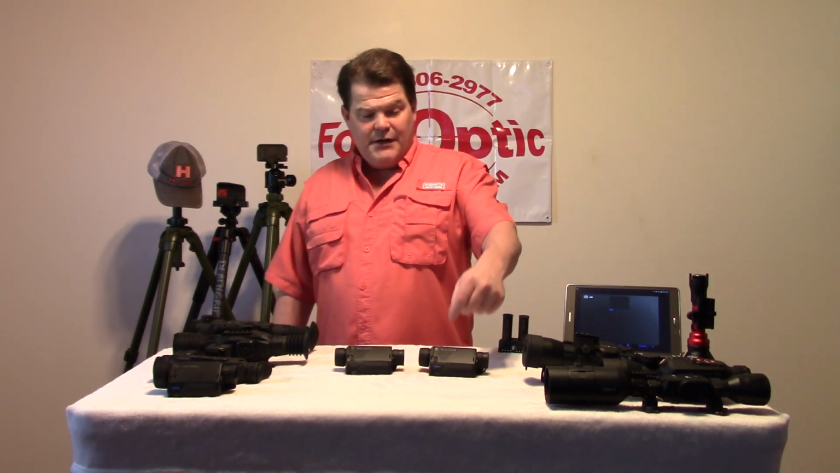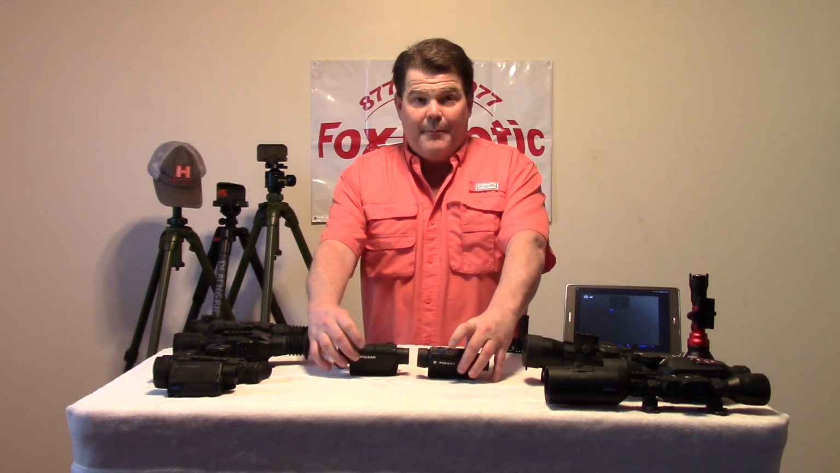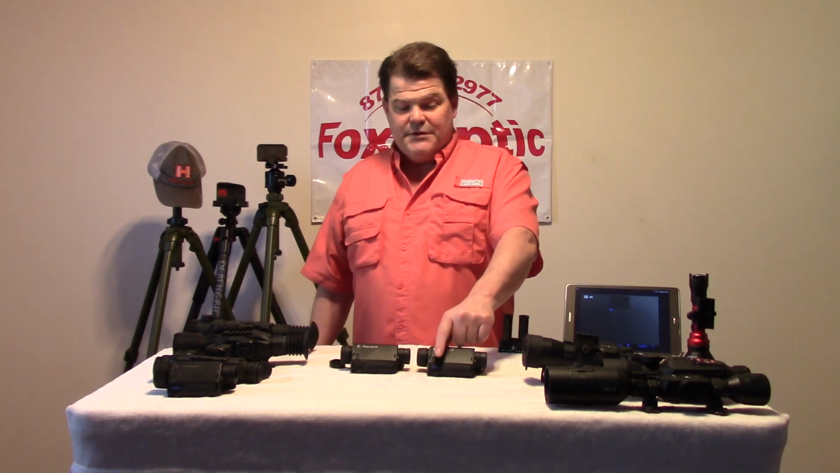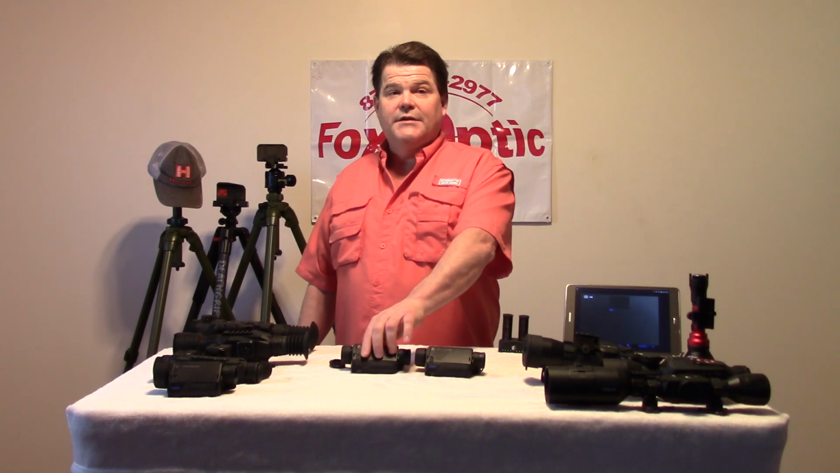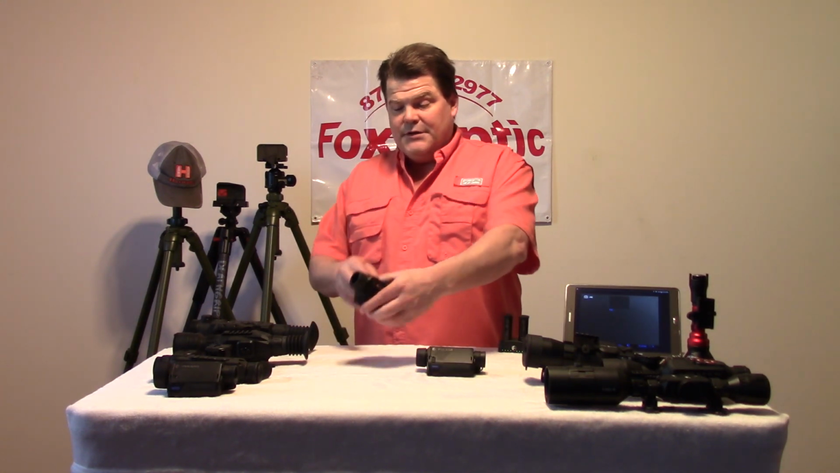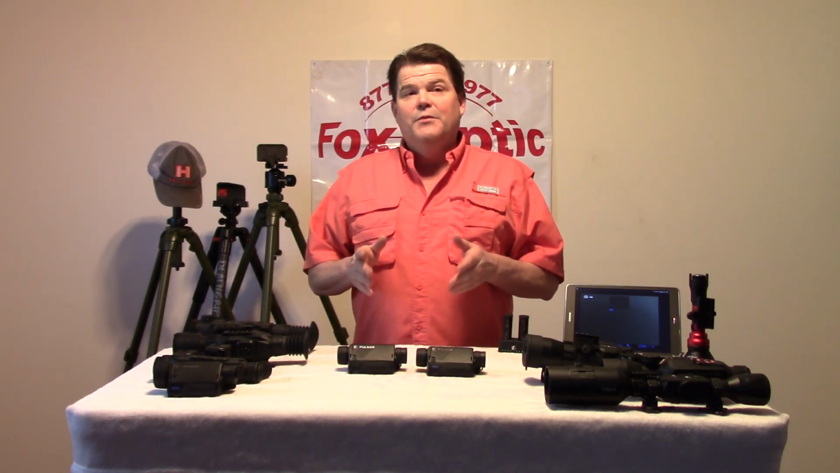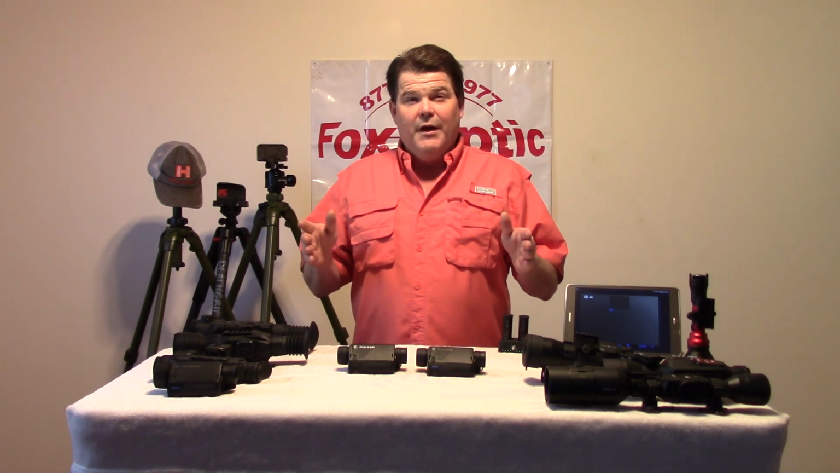So on the outside, other than a little bit of labeling changes, we have a blue button here, a black button here. You can see where the little tab is, you probably can't see it there, but this one just says Axion in blue, and here it says Axion Key in black. So essentially we're going to touch on what the differences are. The main difference between the two units, just right off the bat, I don't think it's very complicated. I think most everybody understands this.